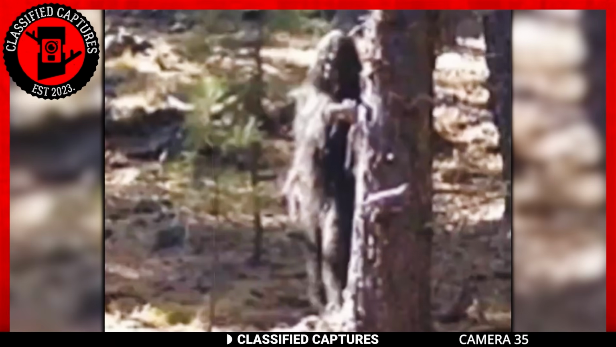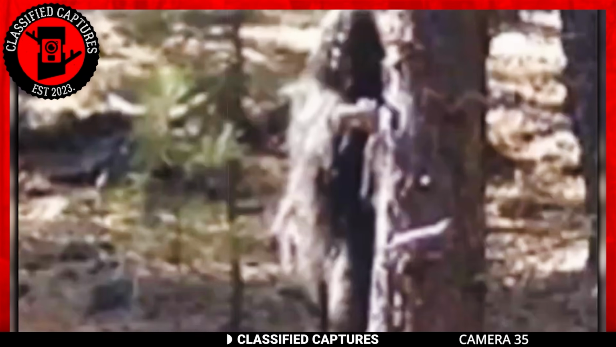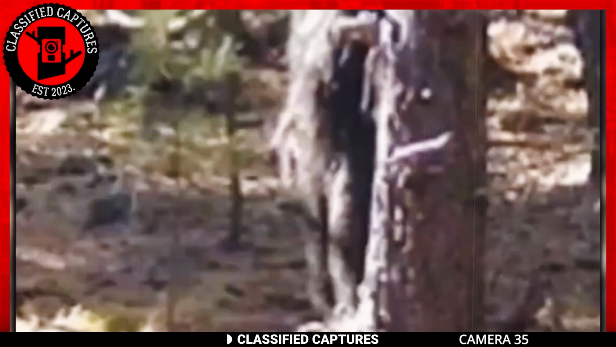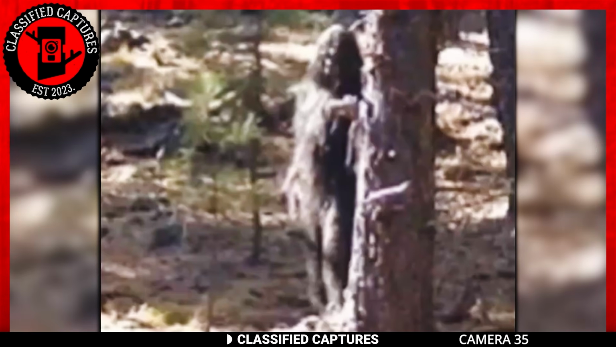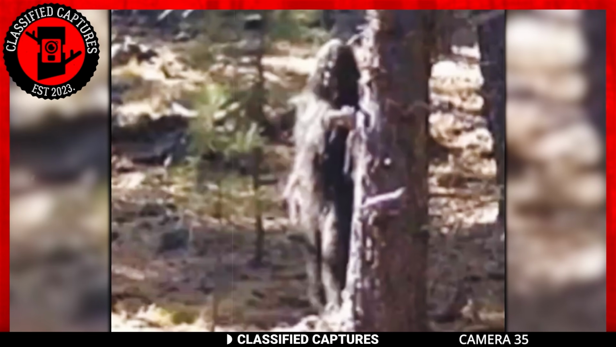Just take a look at the capture. Did you see it? There's an ape-like creature hiding behind a tree. The creature looks at least 7 to 8 feet tall and has black fur all over it. Despite having fur from head to toe, its posture and stance are eerily human. Why is it hiding, you ask?